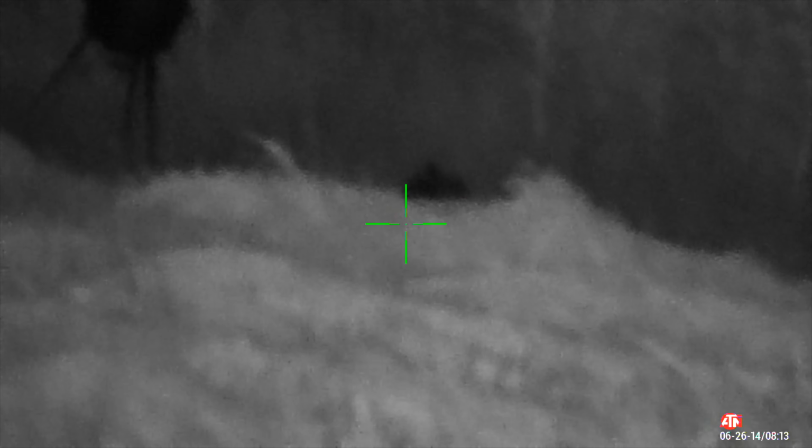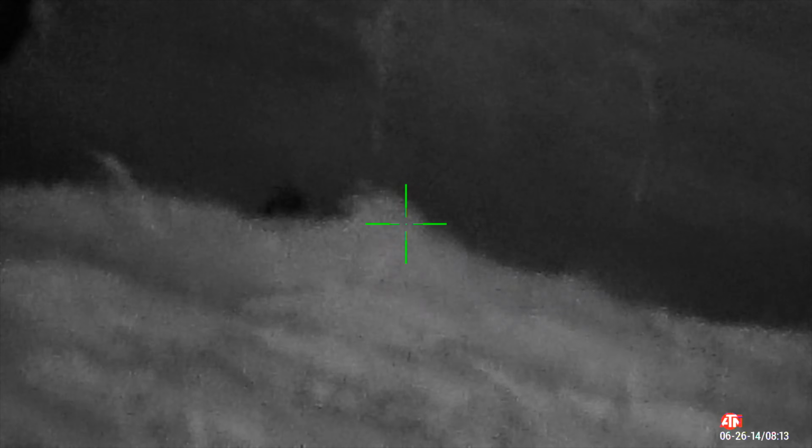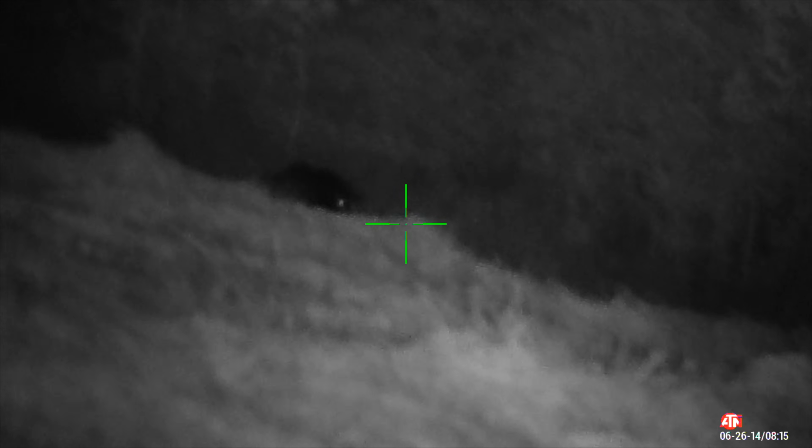But it was one big hog coming out. I think it was a big boar. And I started to scan out the other area to make sure no more were coming in. He's about to run.